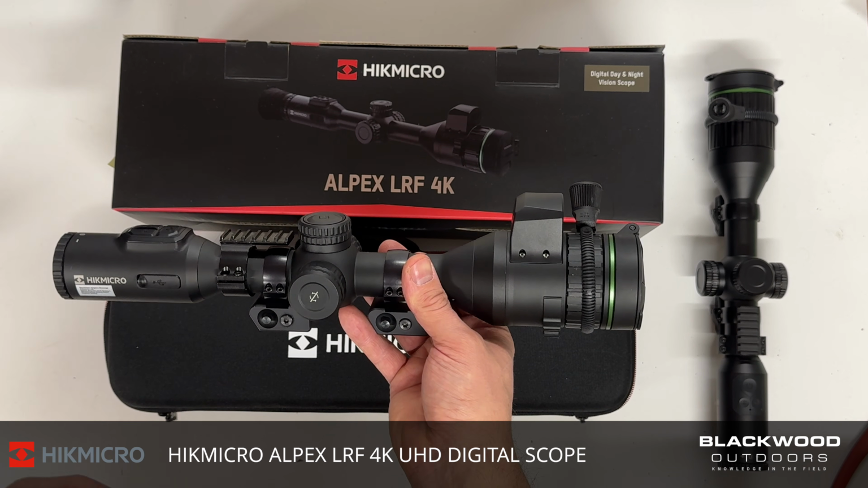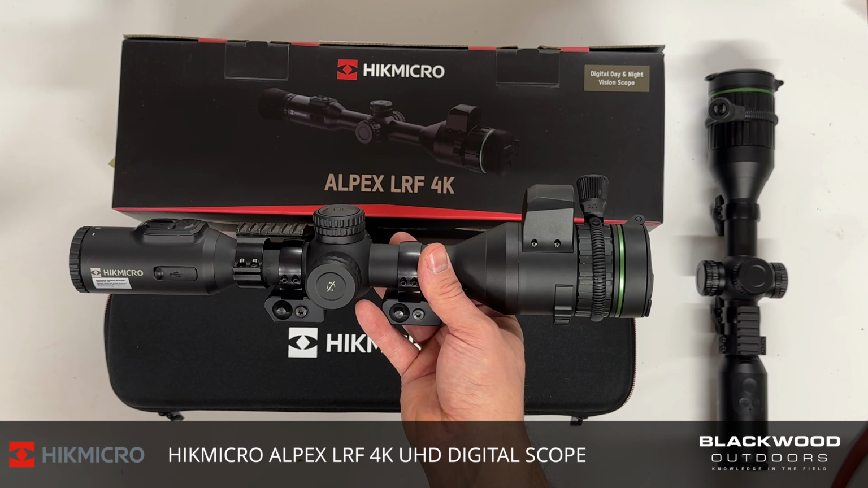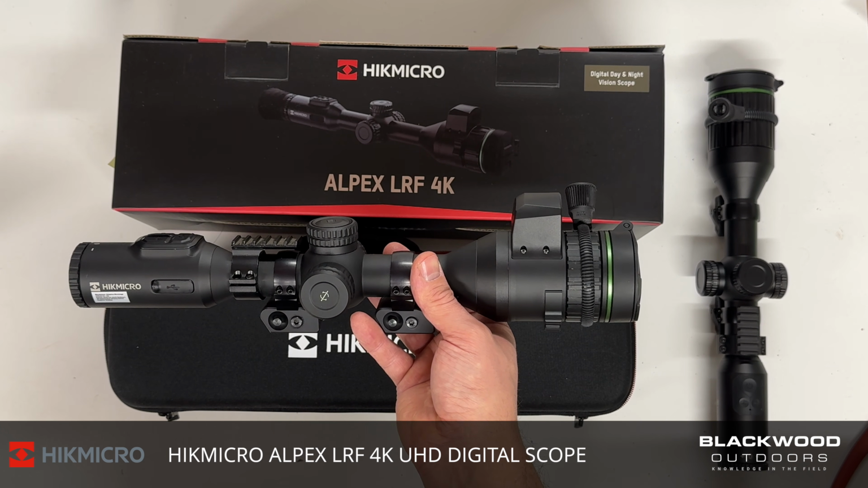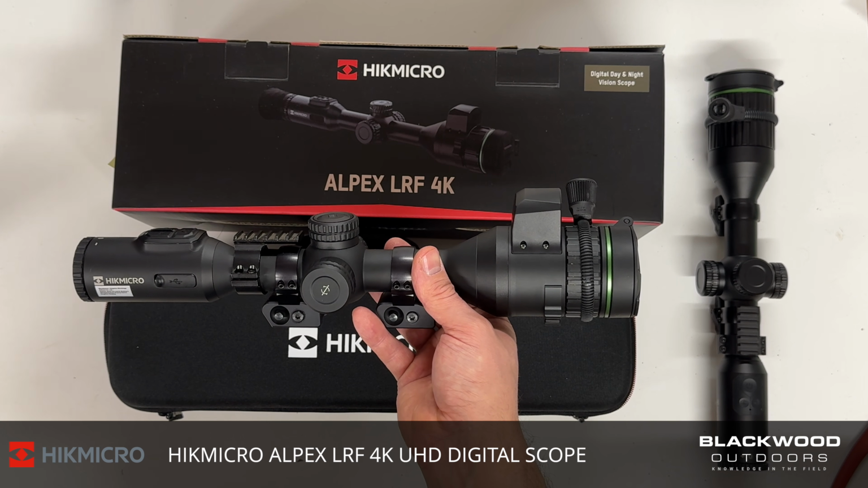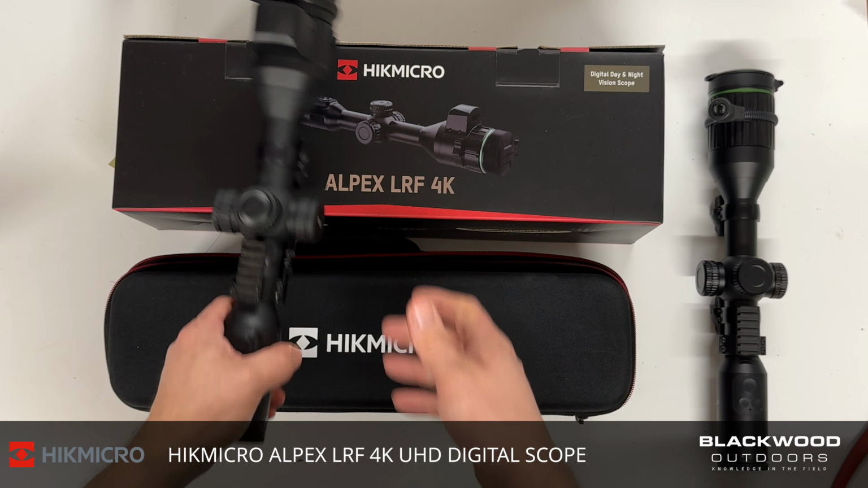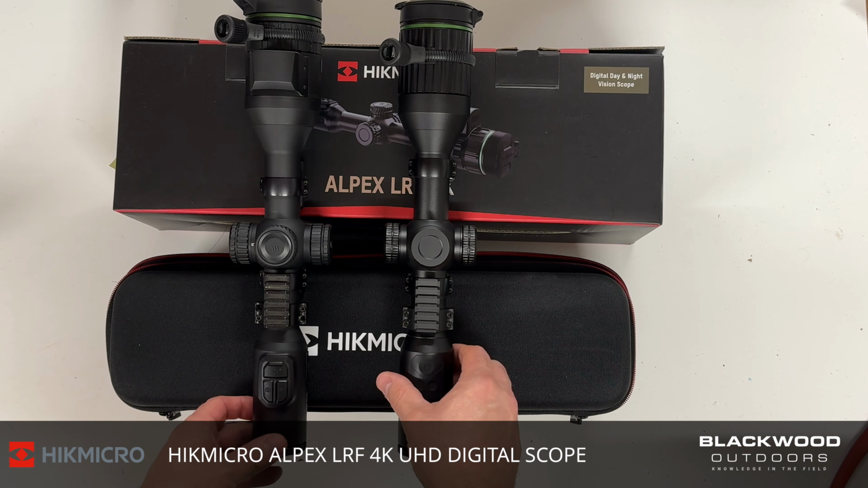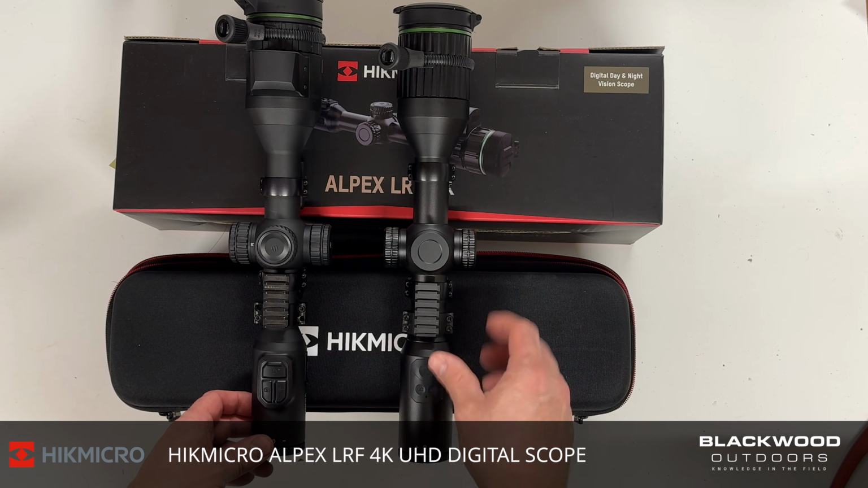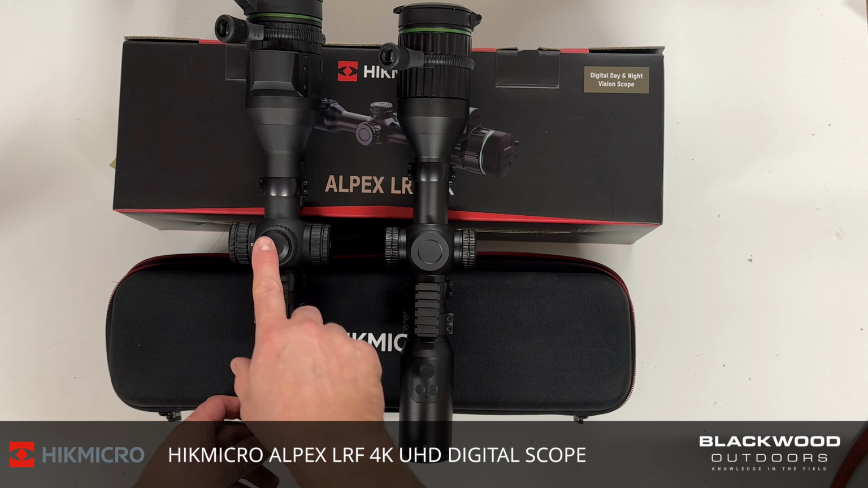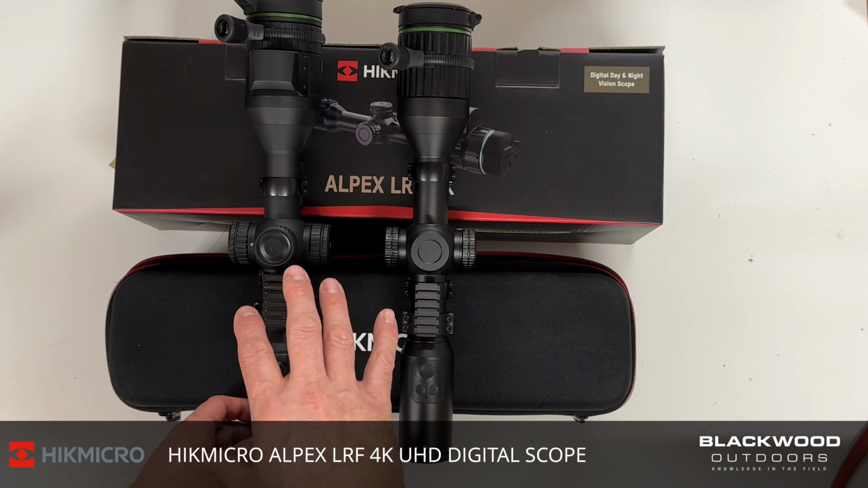This is the successor to the popular Alpex A50T model. This is now termed the Alpex A50 EL model. That means, in essence, it's a 4K. It's the new 4K variant of the Alpex. So if we compare both models here, a rough look, they're a similar size, design, length and format, with some slight changes with the LRF, the focus ring and lens cap. The turret positions all change, but we'll go over this. Button layouts change as well, and there are some internal changes.